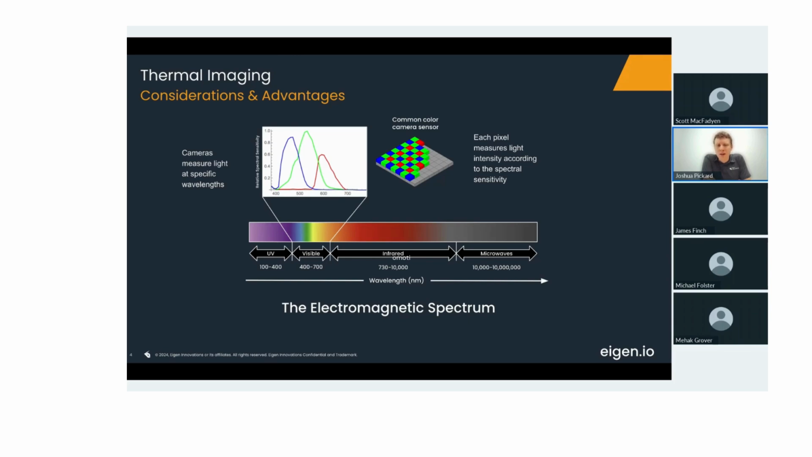And so we can see here that for shorter wavelengths, we're looking at things like ultraviolet light. Going a little bit above that, we start to get into visible light. Going beyond that, we're now in the infrared light. And above that, we get to microwaves and other things. But most of us are familiar with color cameras and visible light. It's what humans see, it's what we interpret. So we'll start here.